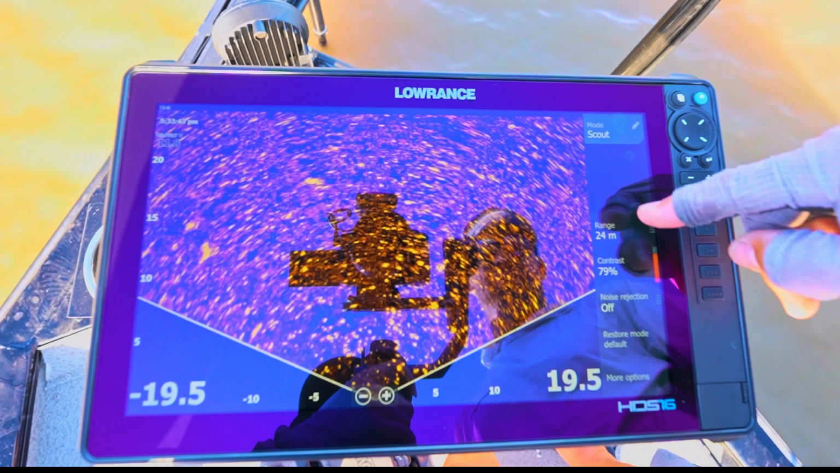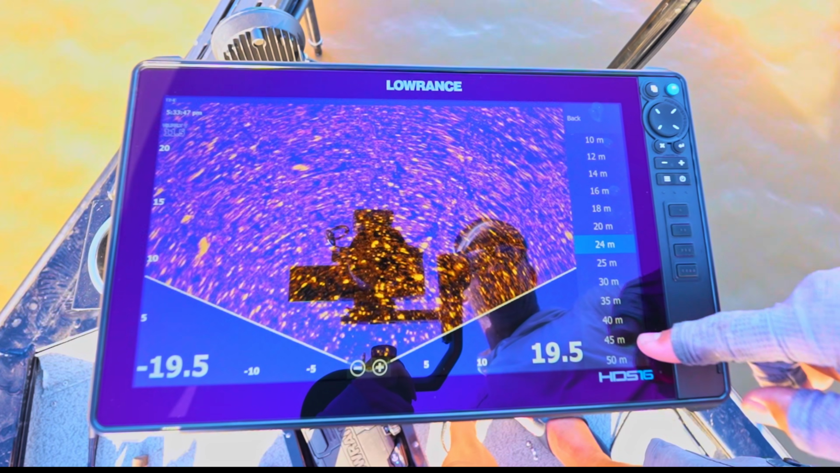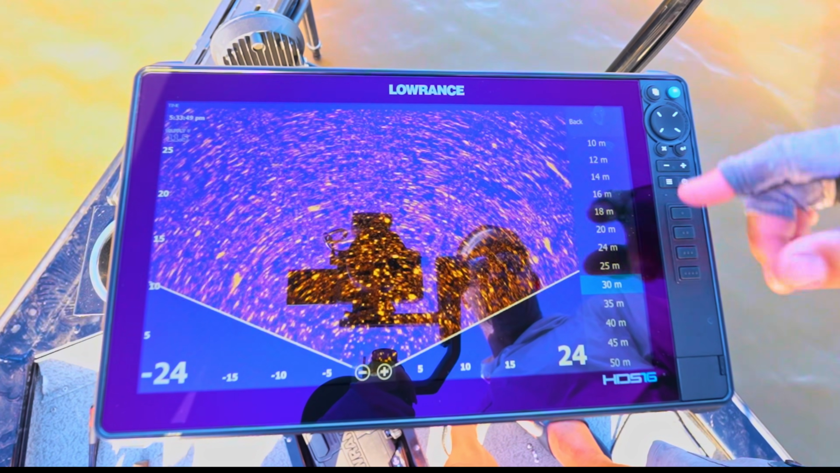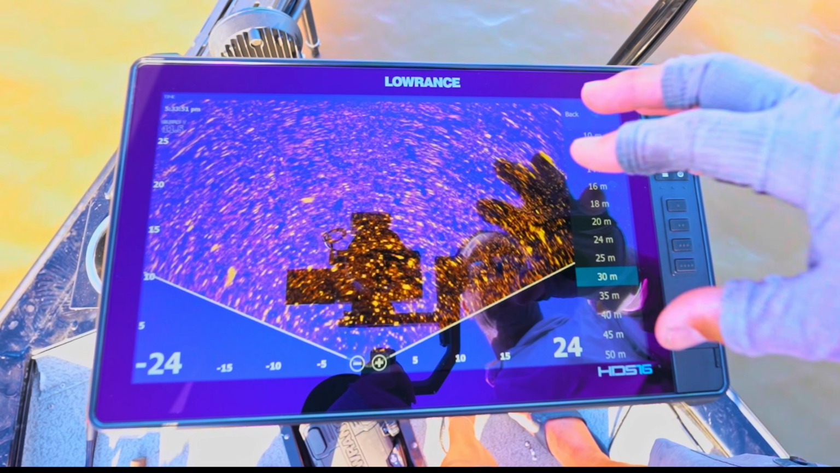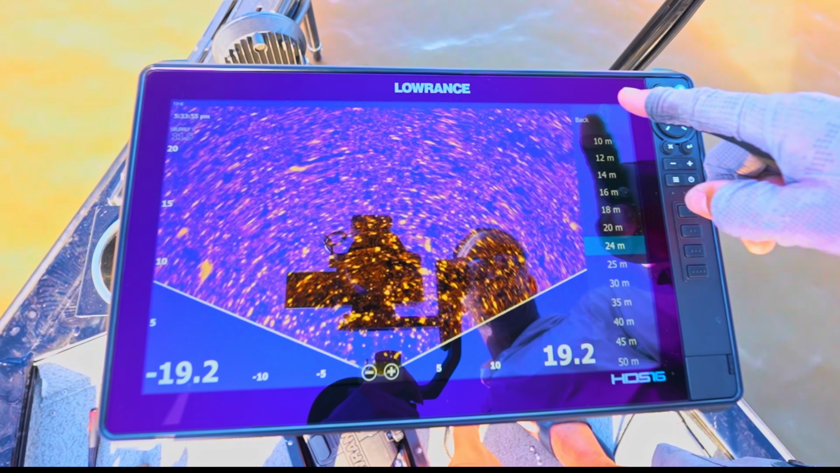So I'll go through some basic settings. I run a range on about 24 meters. When I'm on weed beds, I might push it out to 30 because I'm not trying to hit the actual fish. I'm just trying to hit areas where I see them. But for now, we're running 24.